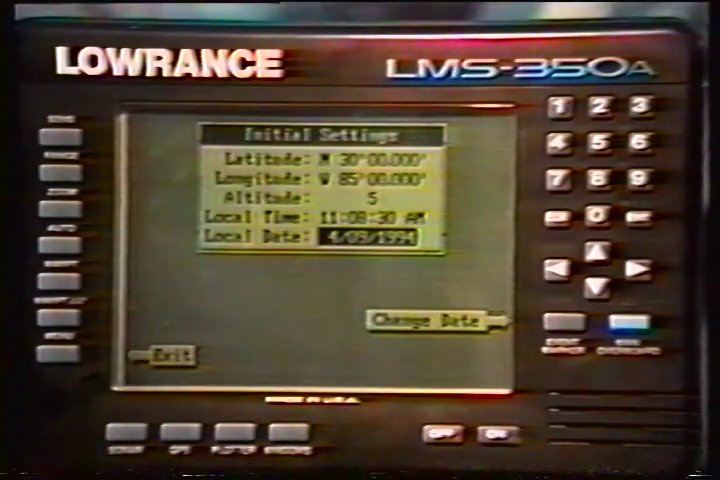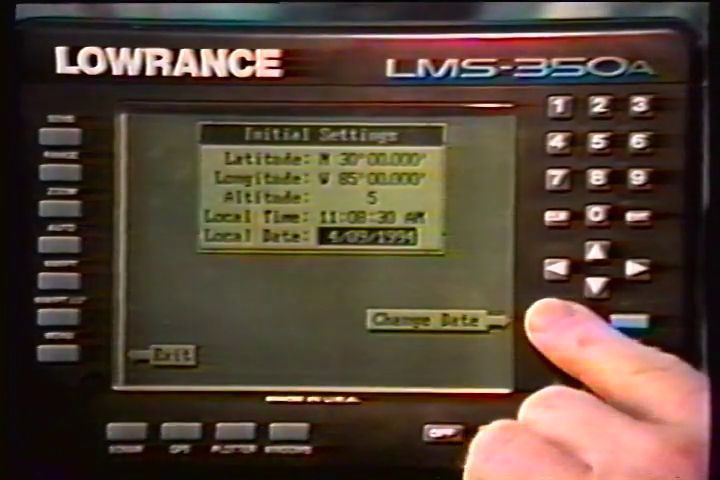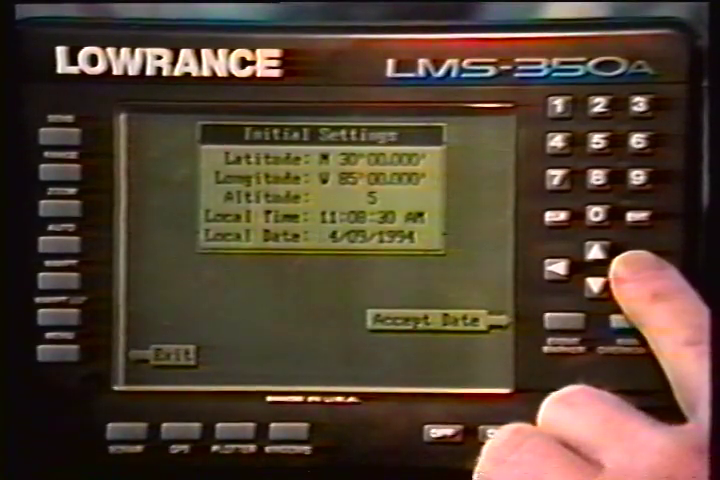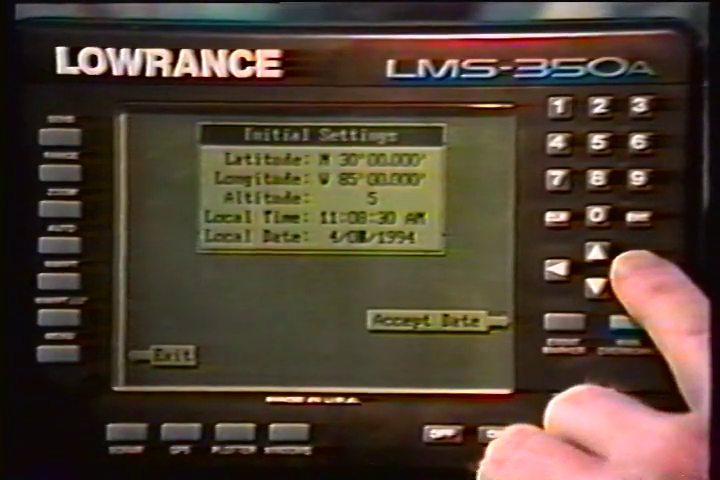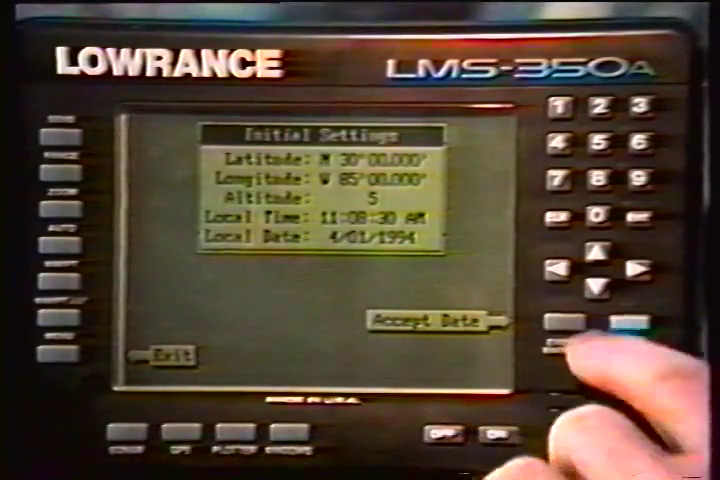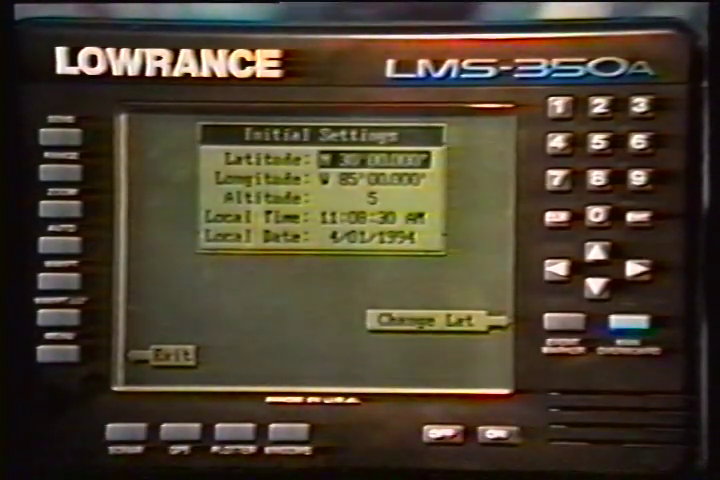To enter today's date, press the arrow keys to move the black box to the local date field. Now press the key next to the Change Date label. Use the number keys to enter the date. Press the key next to the Accept Date label when you're finished. The numbers at the top of the screen should be correct. If they aren't, press the key next to the label that you need to change. If everything is correct, press the key next to the Exit label.